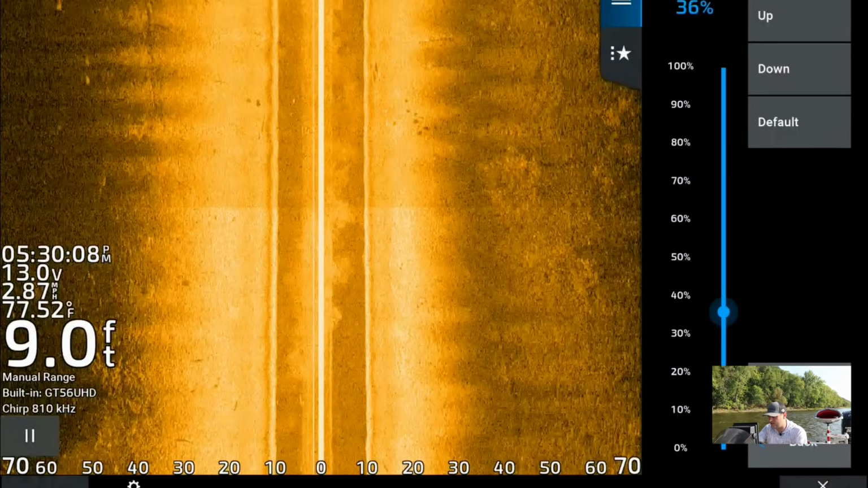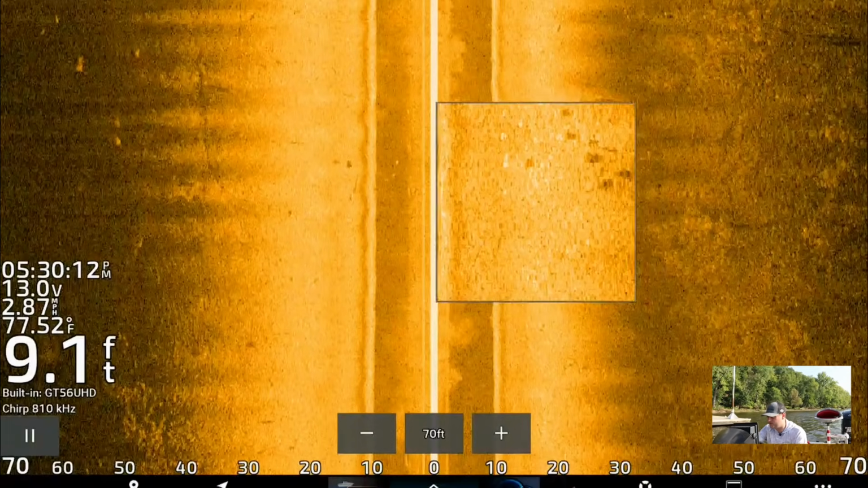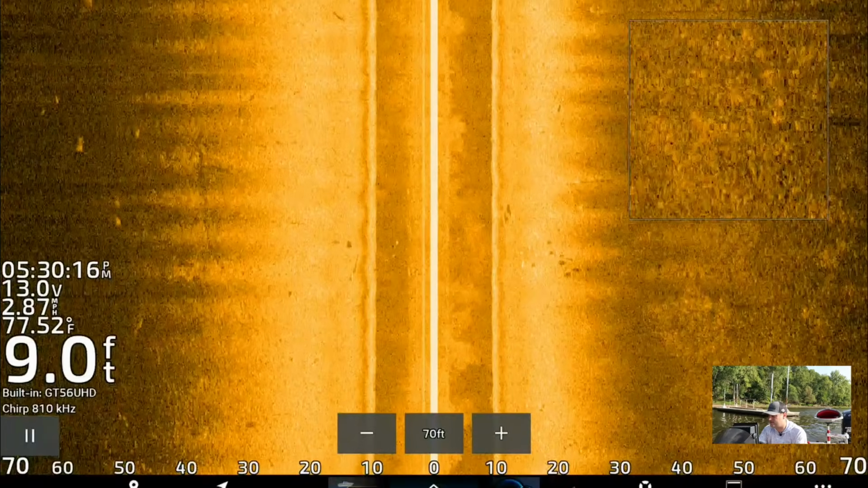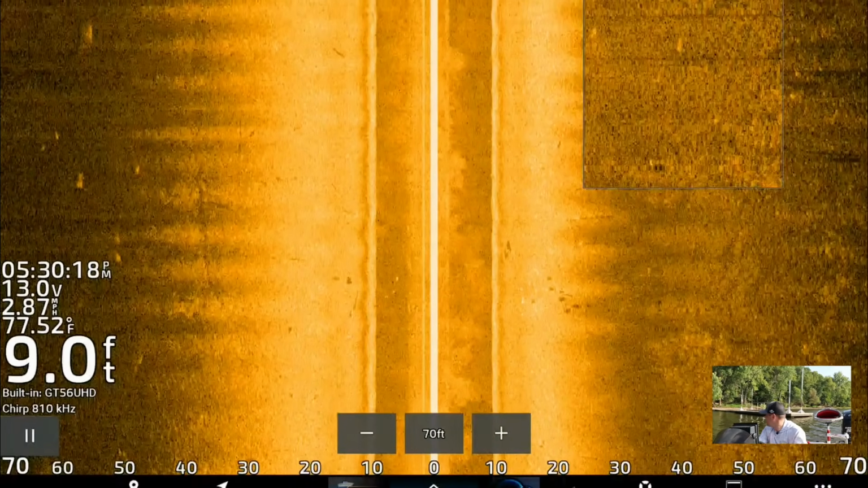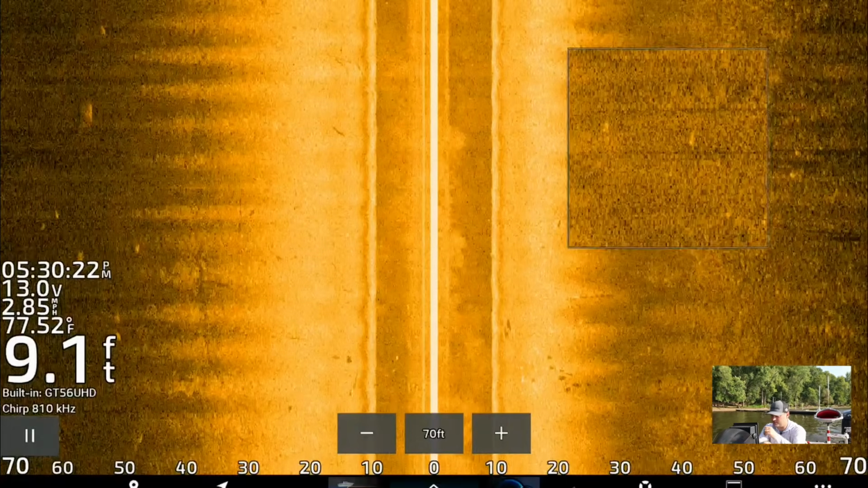Here's a school of fish right there in the shallows. And then we just went over a dock, really small pilings. You see these shadows that look like lines right there? Those are the dock pilings that we just went past. There might be a couple fish under there.